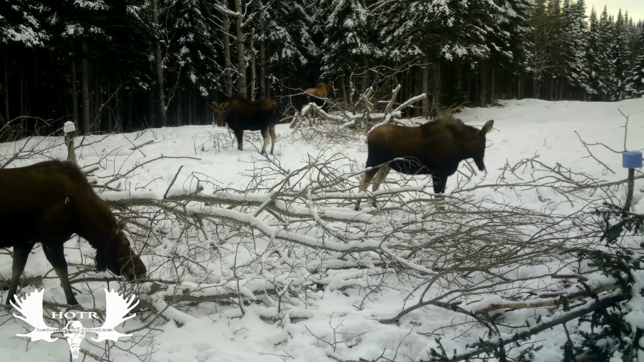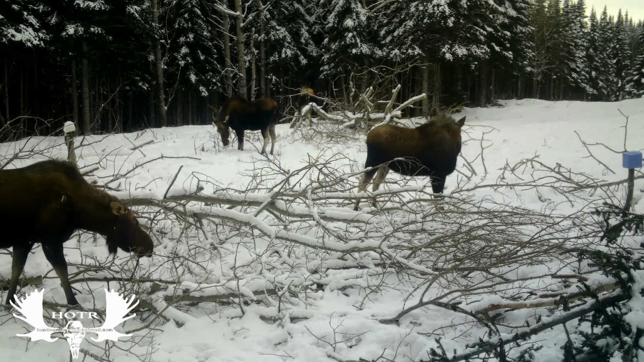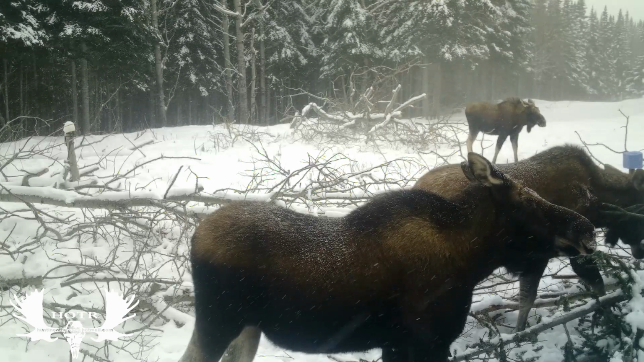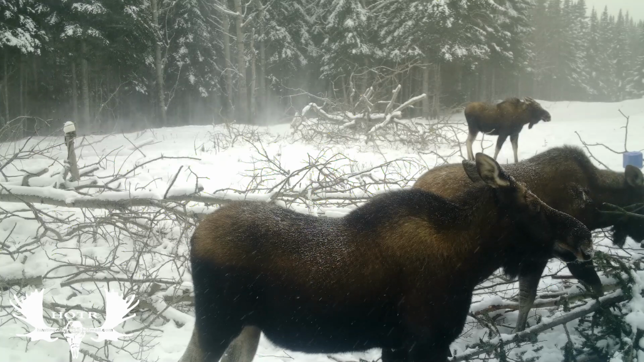No antlers now to catch our attention, but still nice to see 4 moose at one time. These moose are not native to Newfoundland, but it sure seems like they've adjusted to our weather, that's for sure.